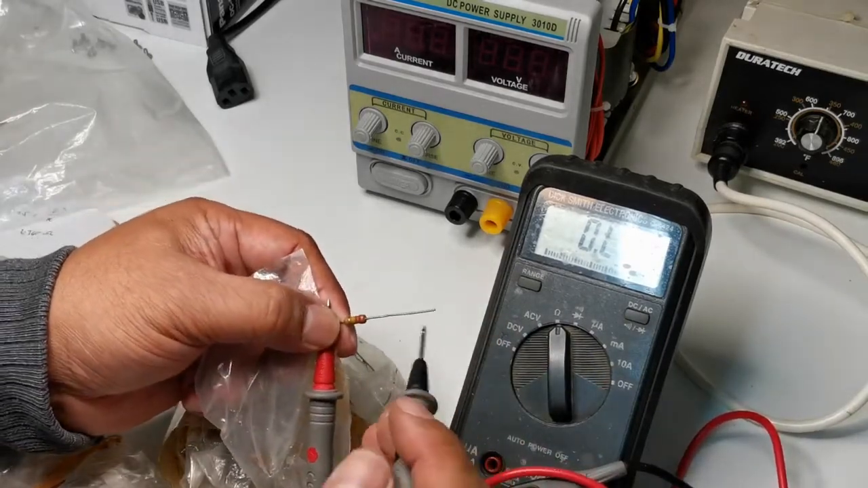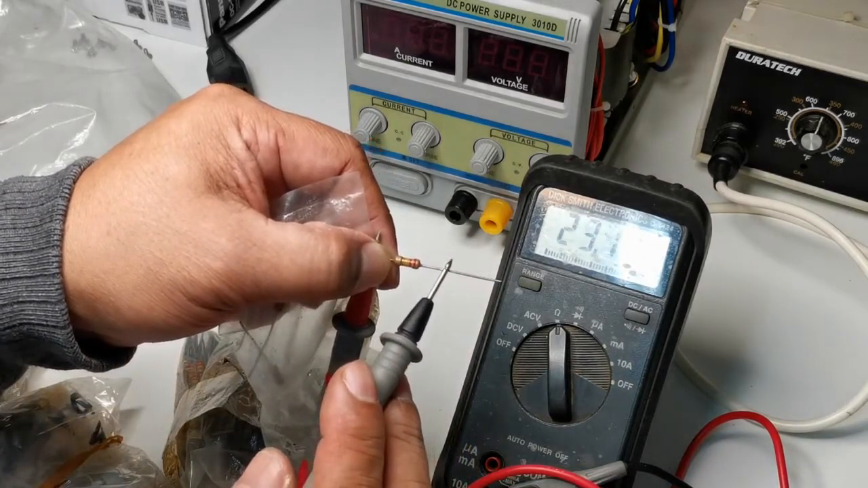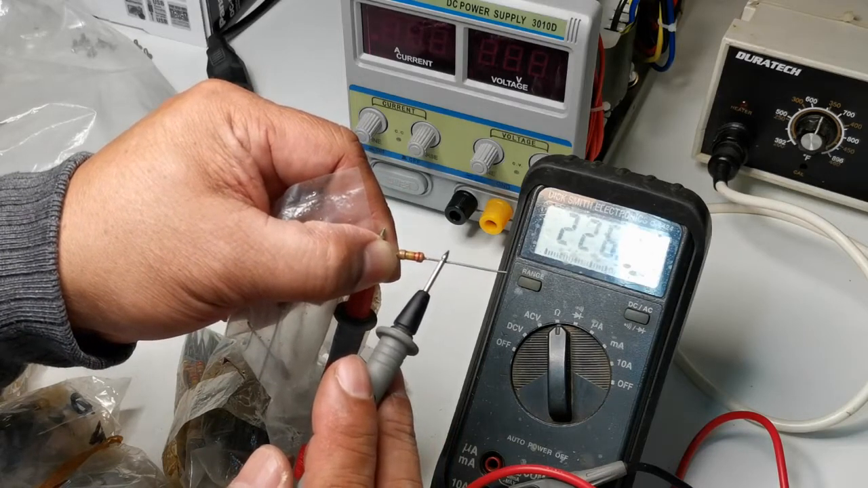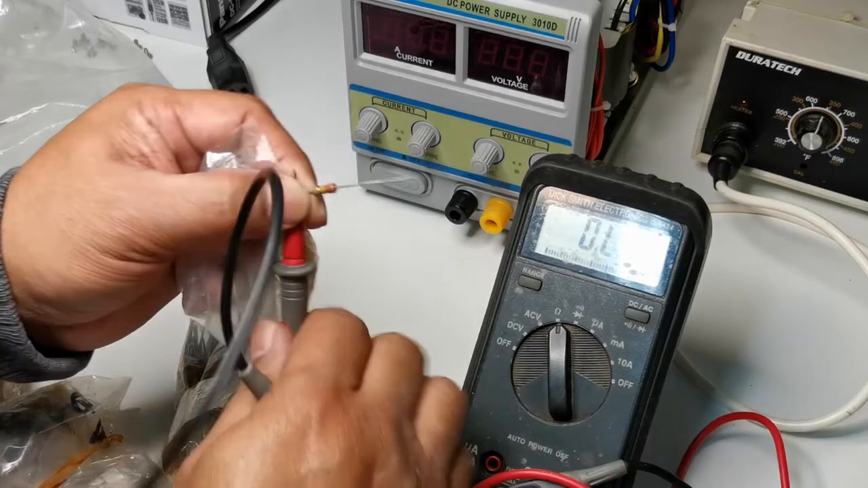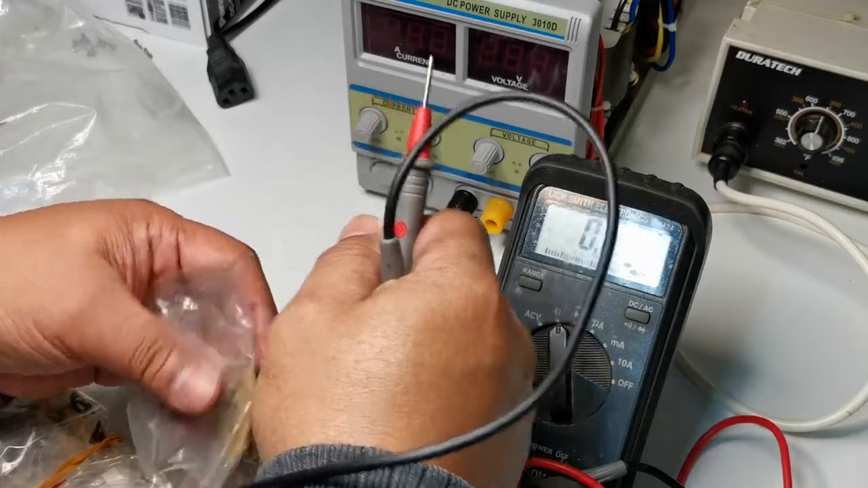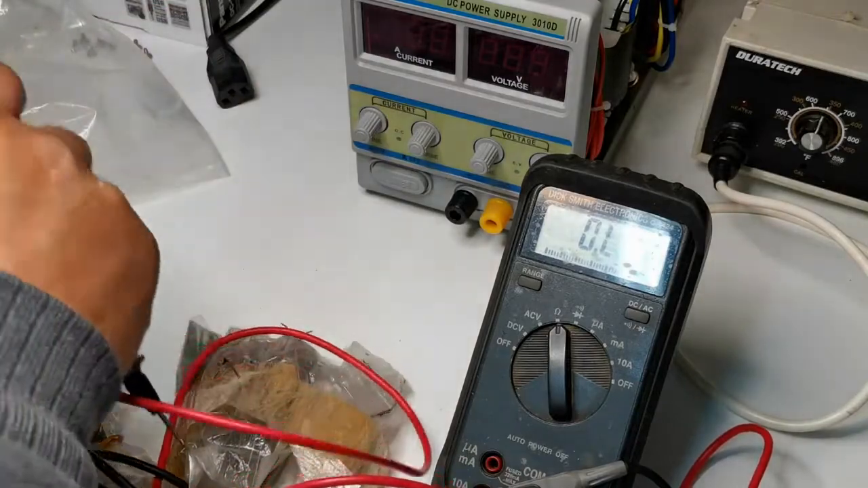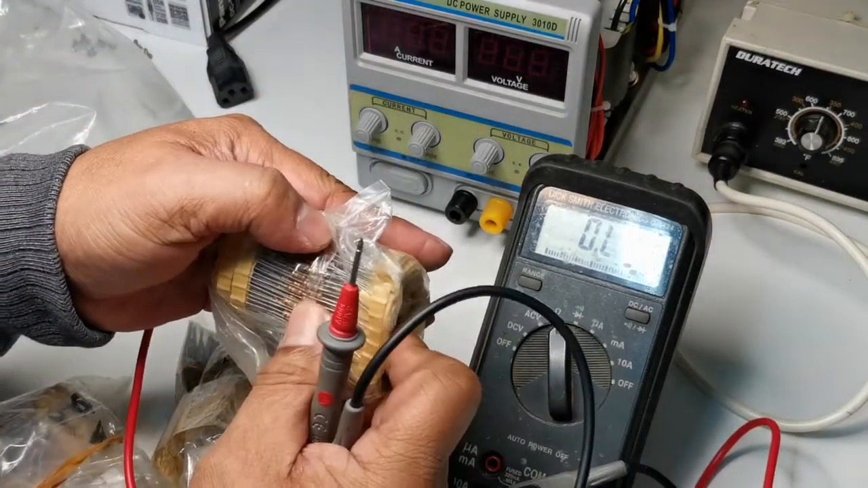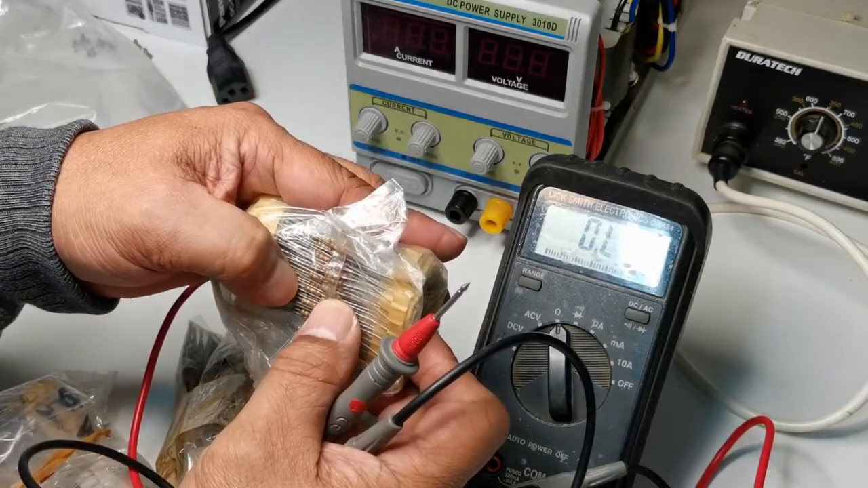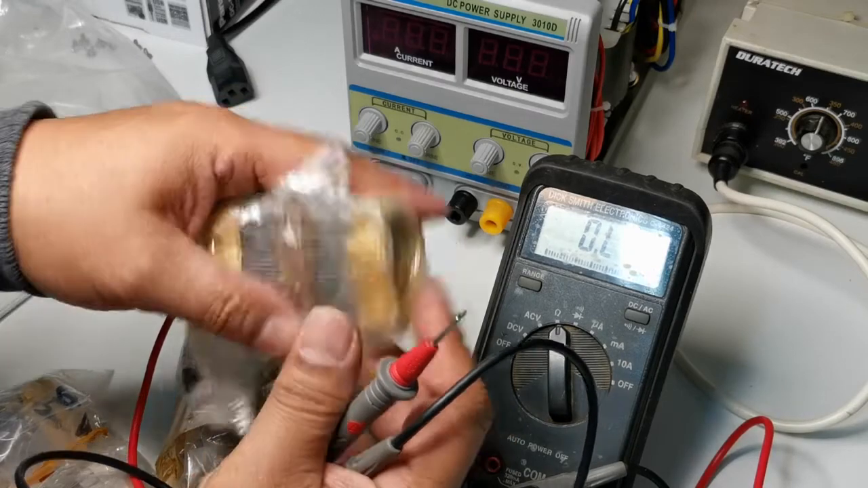This one's still 2K. This is 220K, I guess. Sorry. Yeah, 226K. This is red, yellow. No, that's not the right one. So this red, 240K.